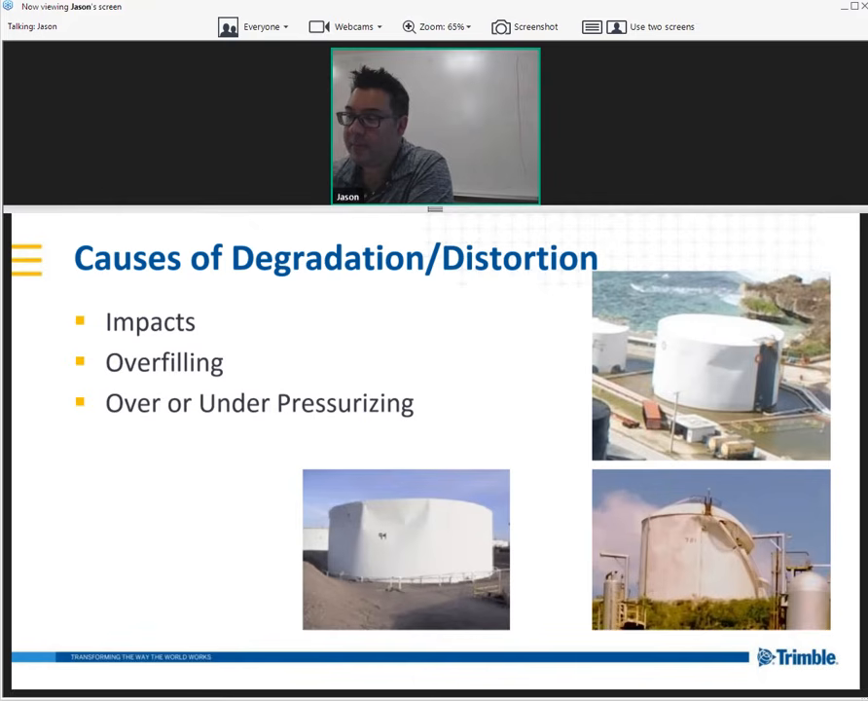Another problem they can have can be impacts, just trucks or any other pieces of equipment running into them. You can overfill or underfill, causing them to collapse or to explode. In fact, we recently had a mystery here in Colorado where we heard a loud boom and nobody knew what the boom was from. And the leading theory is that it was due to a storage tank close by actually exploding from pressurization.